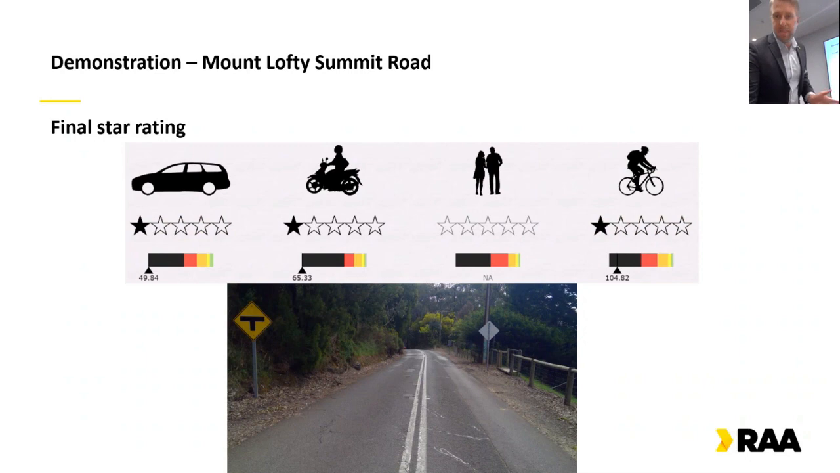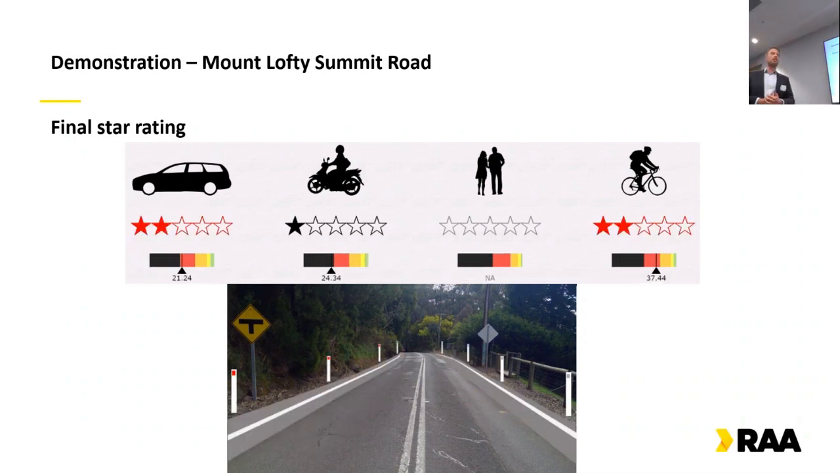The other alternative would be to maintain 80 and put in some infrastructure improvements instead. So the surface there is pretty poor, so a reseal, some widening, some shoulder sealing, and some better delineation. Once again, that achieves a very similar result, 2 stars for cyclists and motor vehicle users, 1 star for motorcyclists.